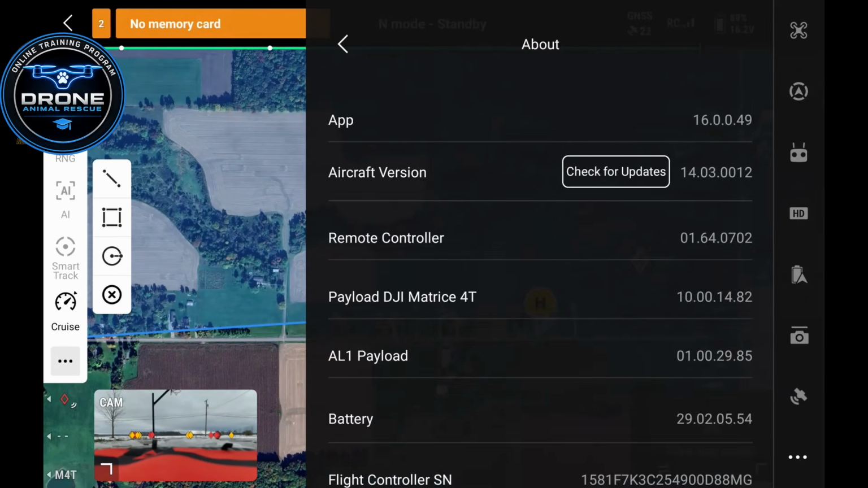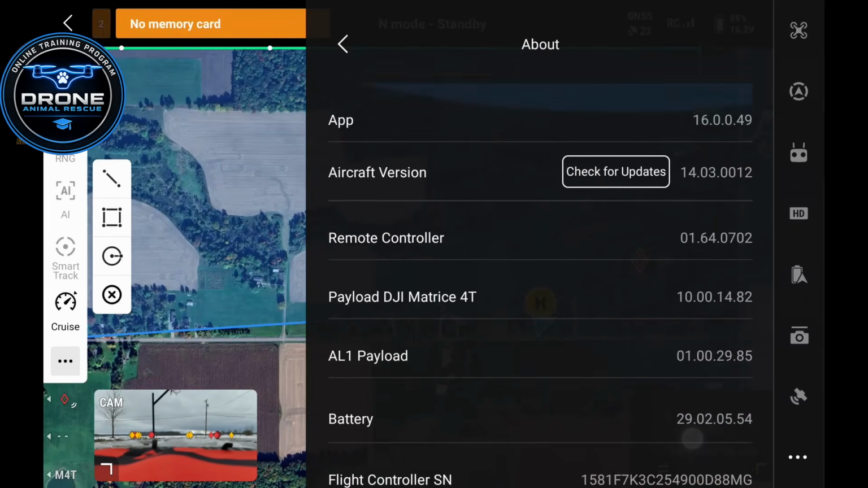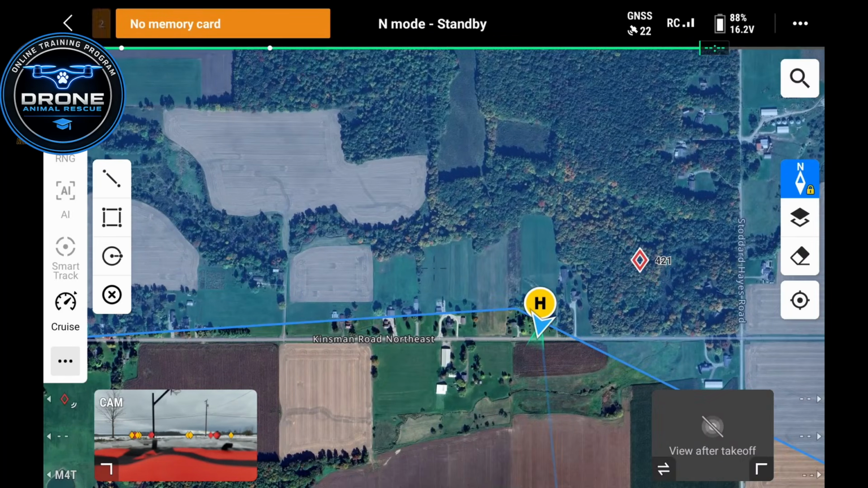Next, we're going to go into about. Here you can just find a lot of information about your drone, whether it be serial numbers, payload serial numbers, things like that. So that's going to be the gist of your basic settings for the Matrice 4T. Next, I want to highlight this bar over here on your left side. So if you're coming from the 30T or the 3T, you'll notice that this is somewhat new. There's a few newer features on here that I will show you.